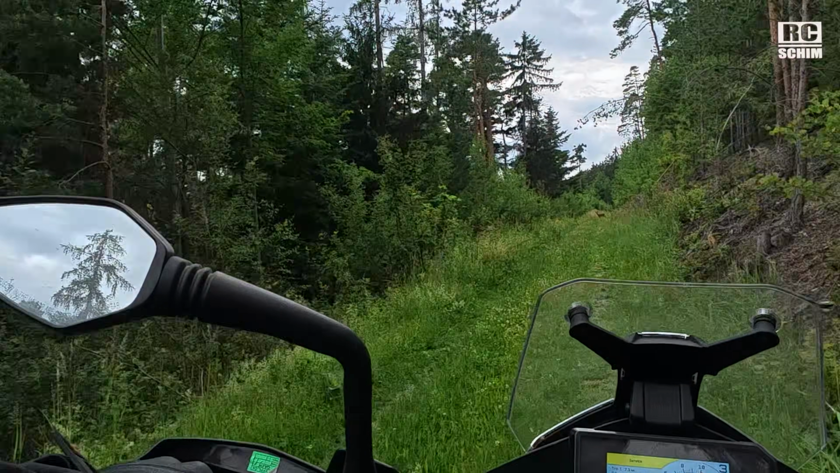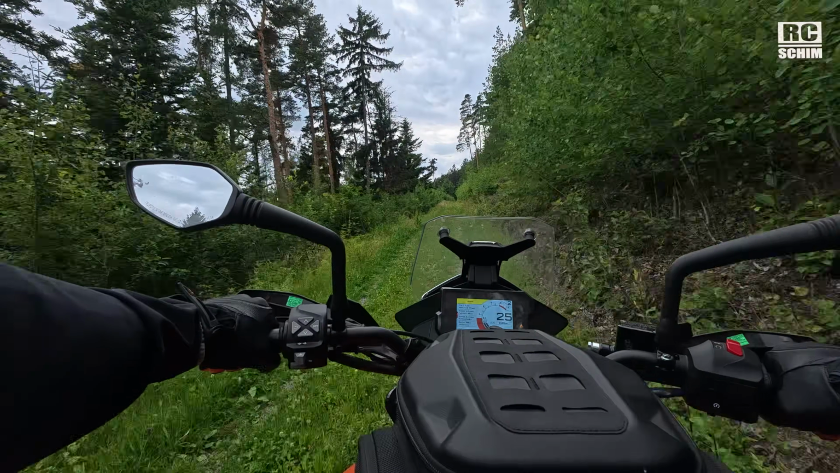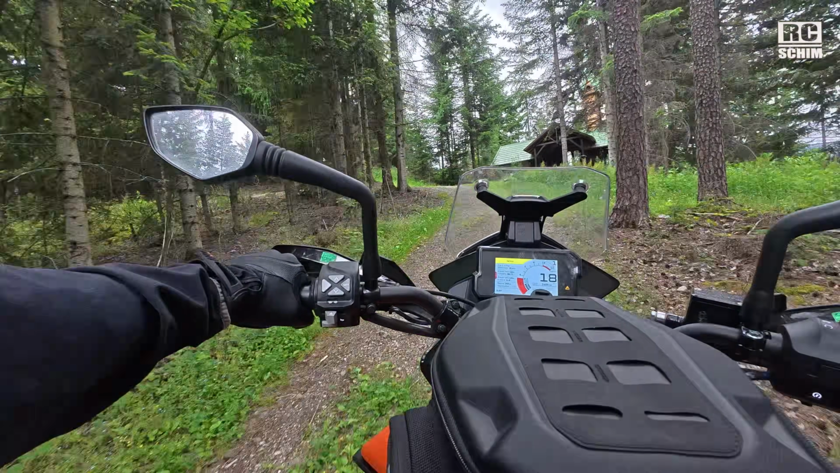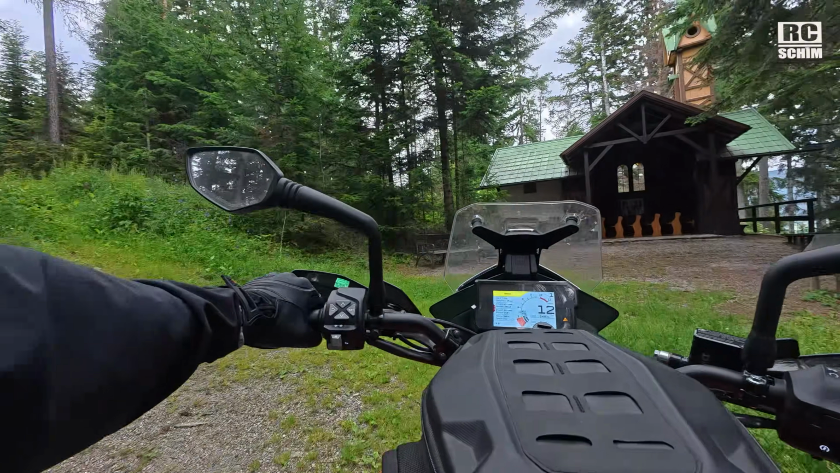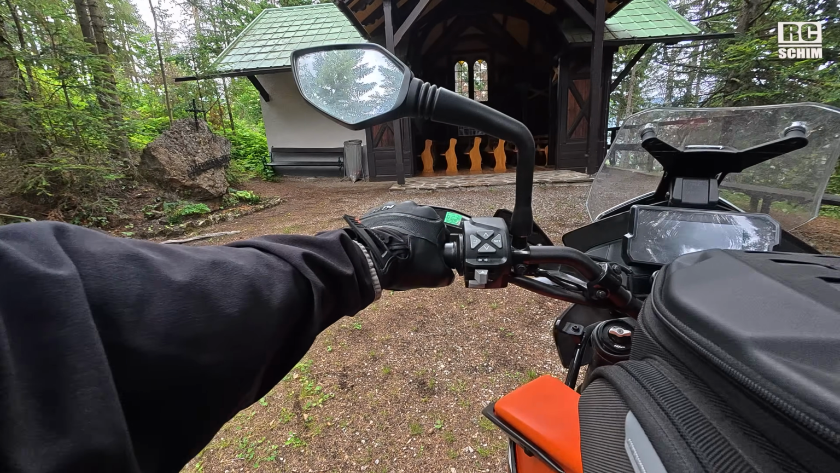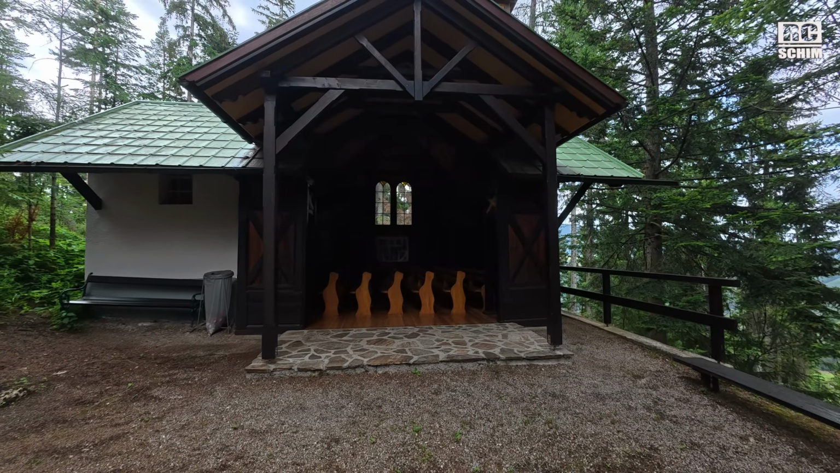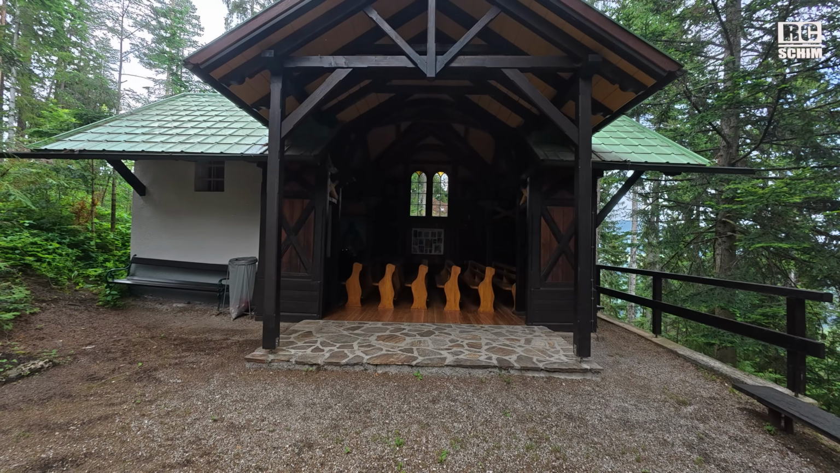Ooh, a deer! That's nice. Okay, thank God I'm alone here. This nice little semi-open chapel. The light is not the best, so we can also test light handling HDR qualities.